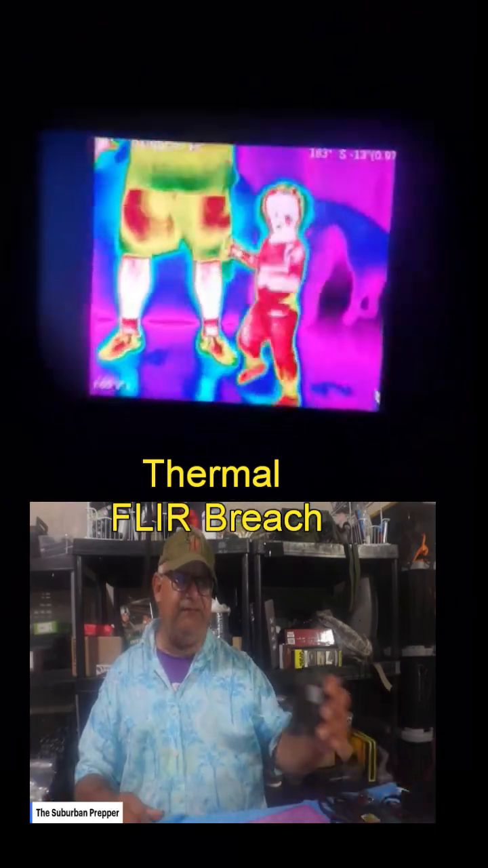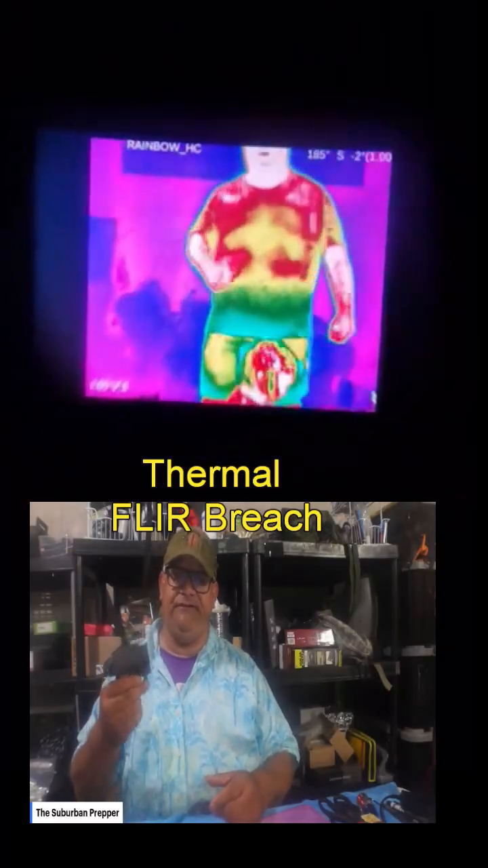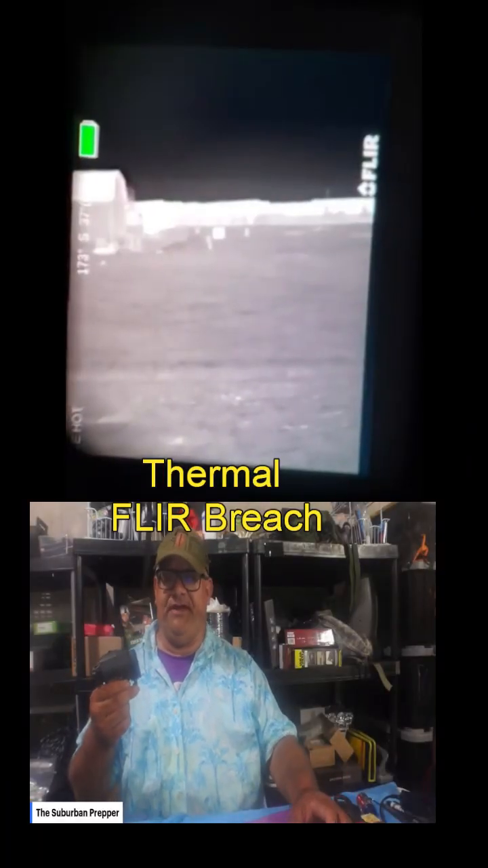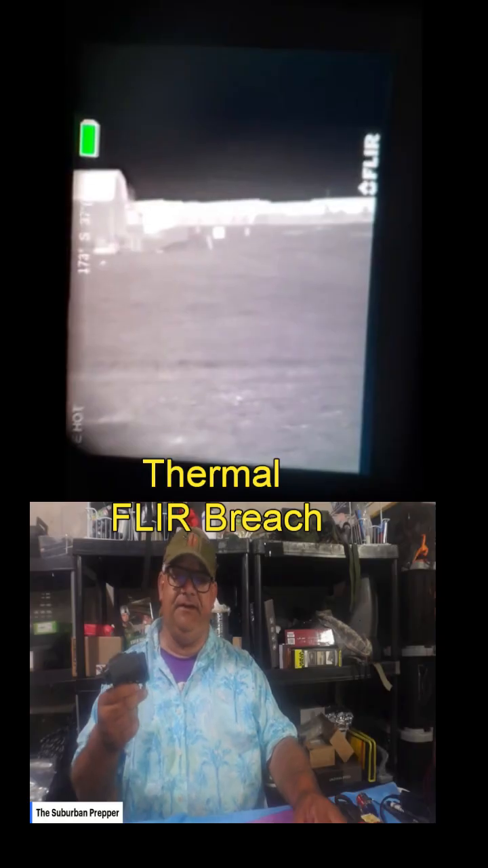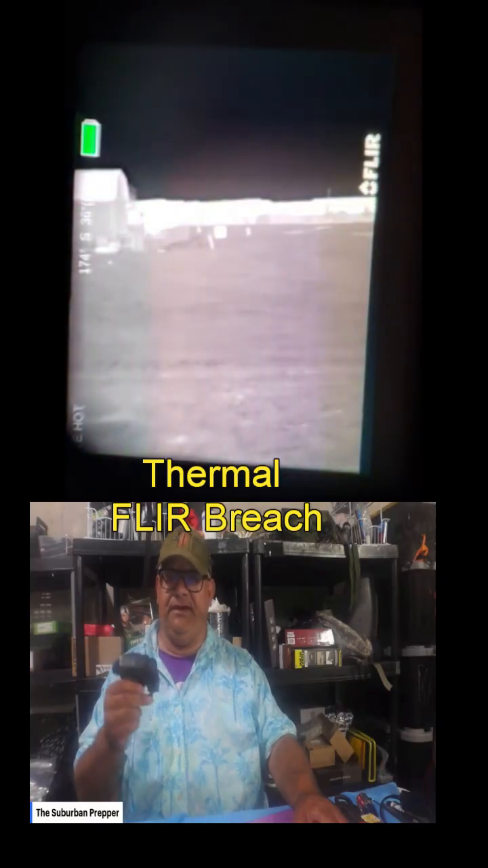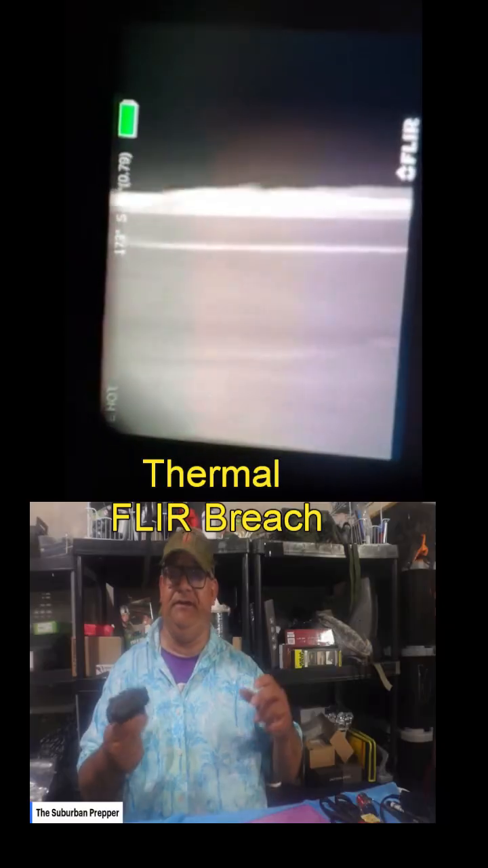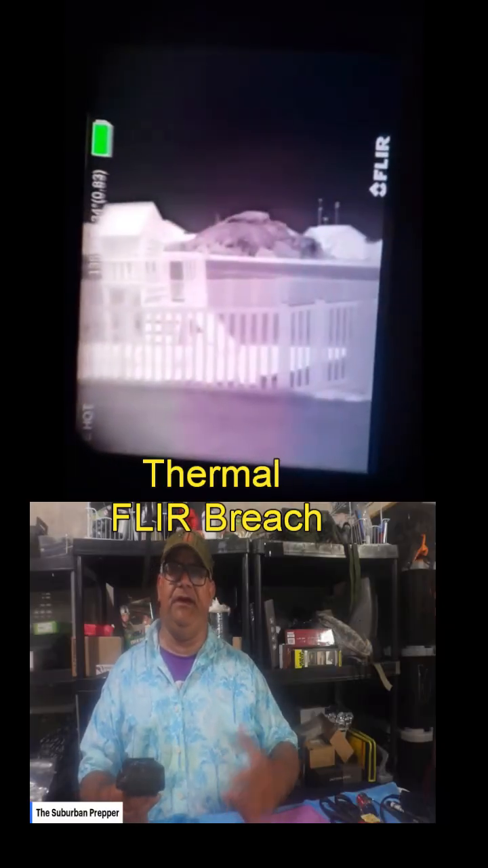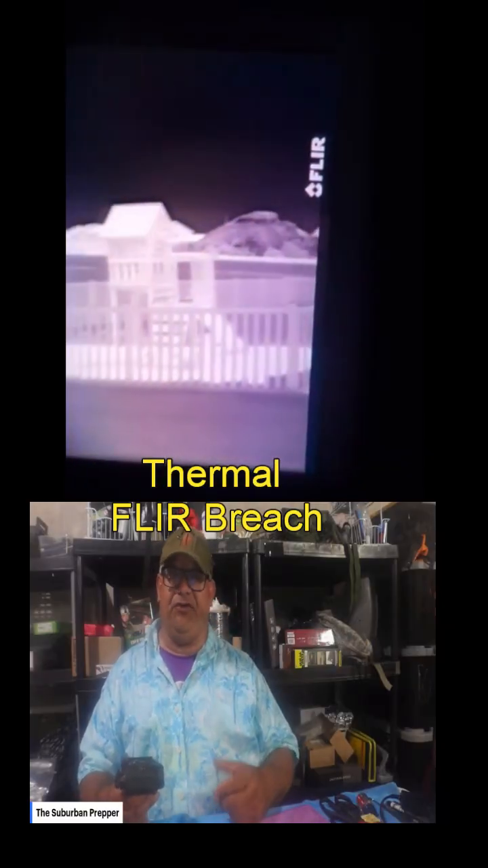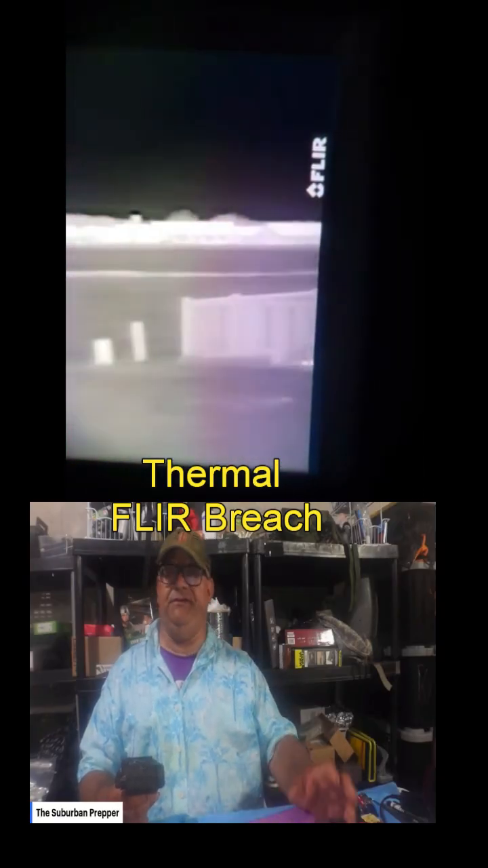Now this is a first generation, I call it a clip-on thermal imager, but it's a thermal acquisition clip-on system made by NIV, TACs, tactical acquisition clip-on. Now this is cutting edge, okay? Basically, as you saw earlier, it attaches to the PVS-14 and it superimposes a thermal image on top of the night vision image that you can see.